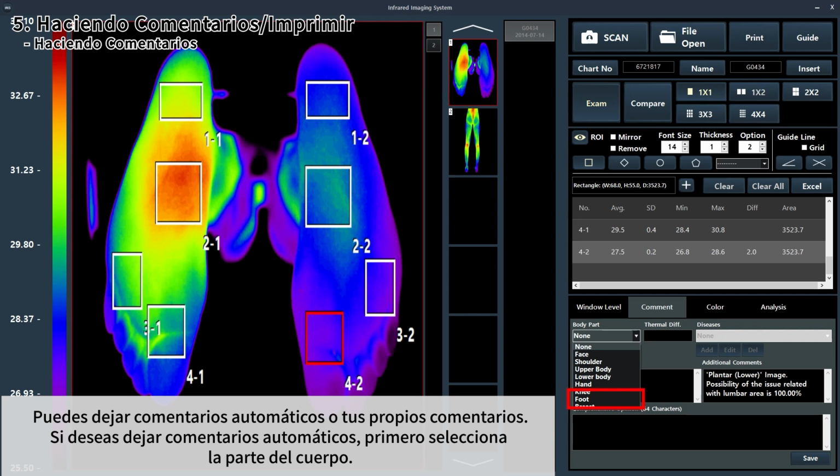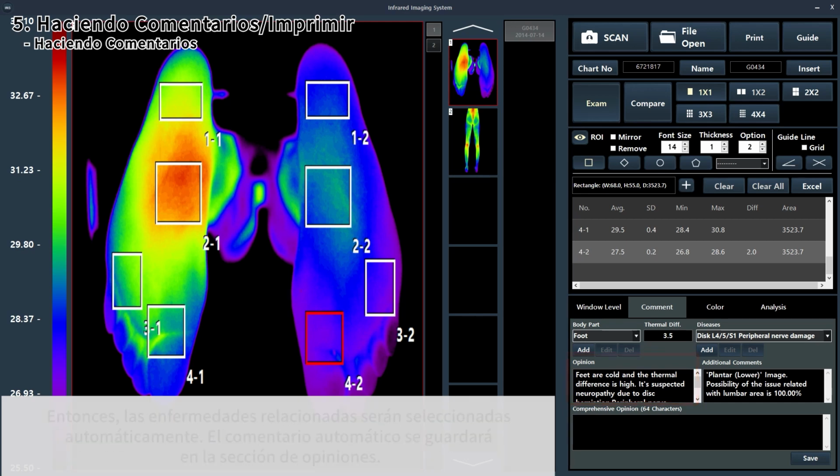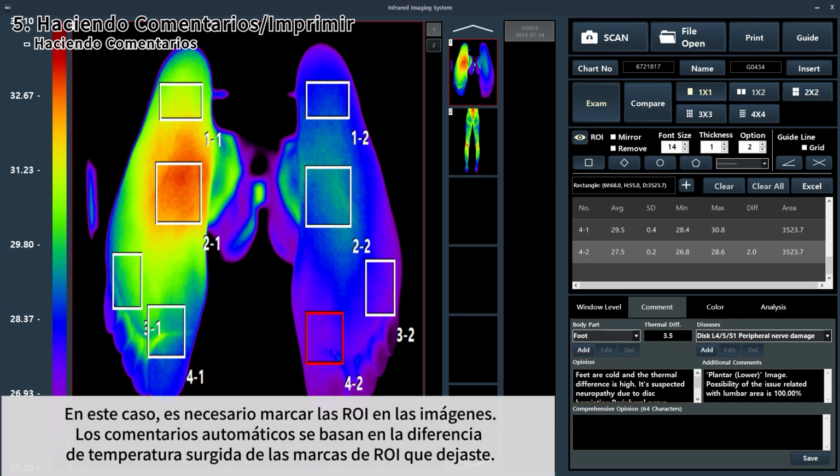If you want to leave the automatic commands, first of all select the body part. Then the related disease will be automatically selected. The automatic commands will be saved in the opinion section. In this case, the ROI must be marked on the images. The automatic commands are based on the temperature difference arising from the ROI marks you left.